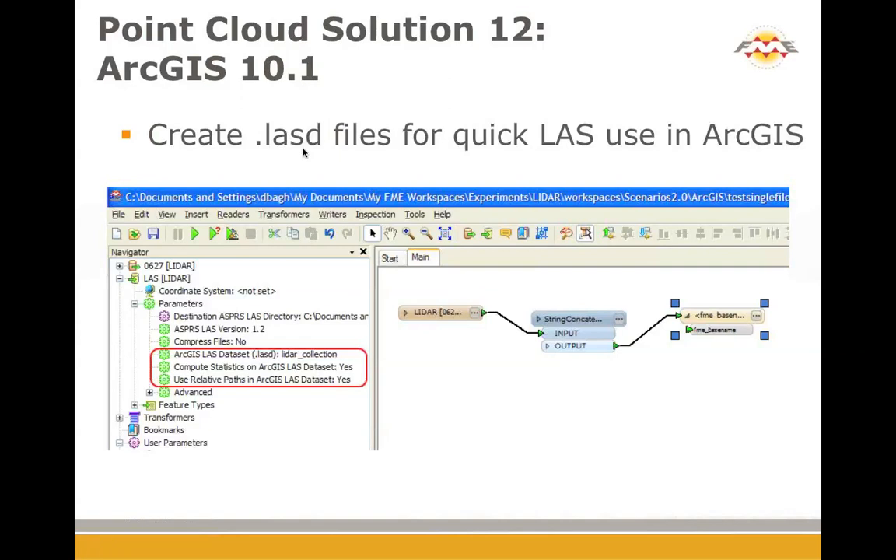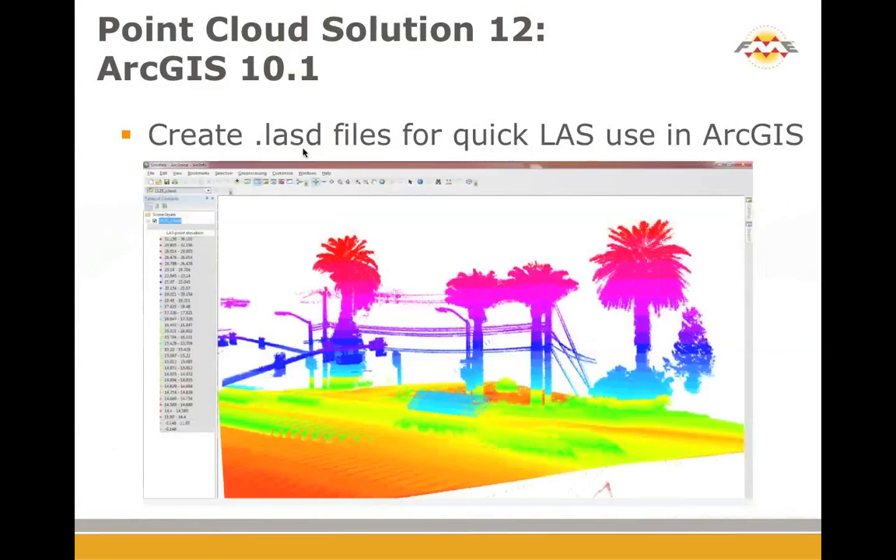You need those if you want to view LASZ files in ArcGIS. You can't just point at LASZ files. You need this little directory file, the LASD. If you run it through FME, if you have ArcGIS present, we will create the LASD file for you. And that's what you get when you see it in ArcMap very shortly thereafter. Some people call these LSD files, and after you see this picture, you might tend to agree.